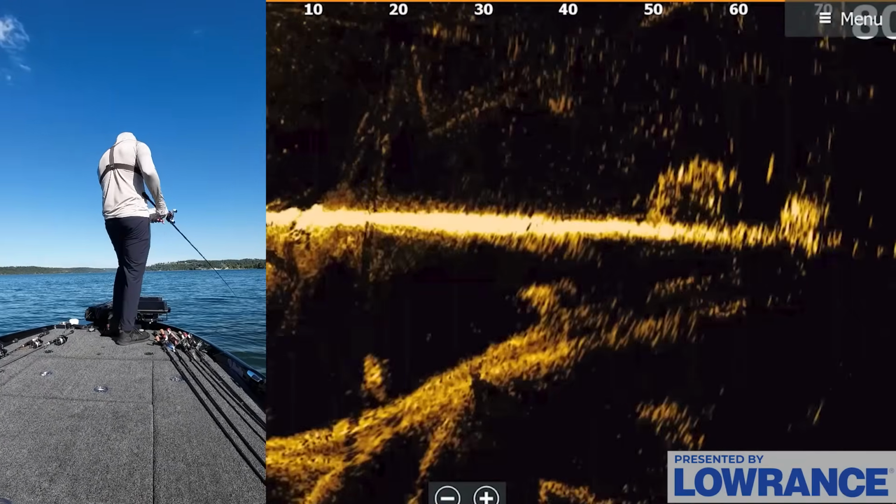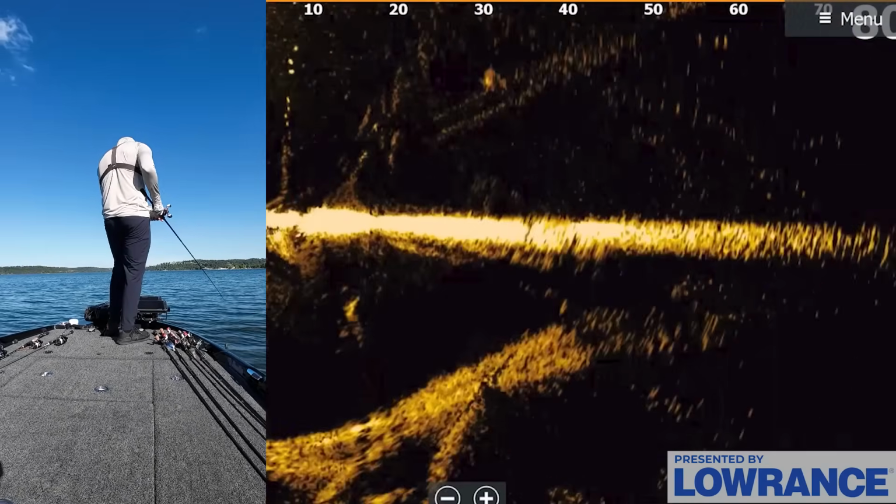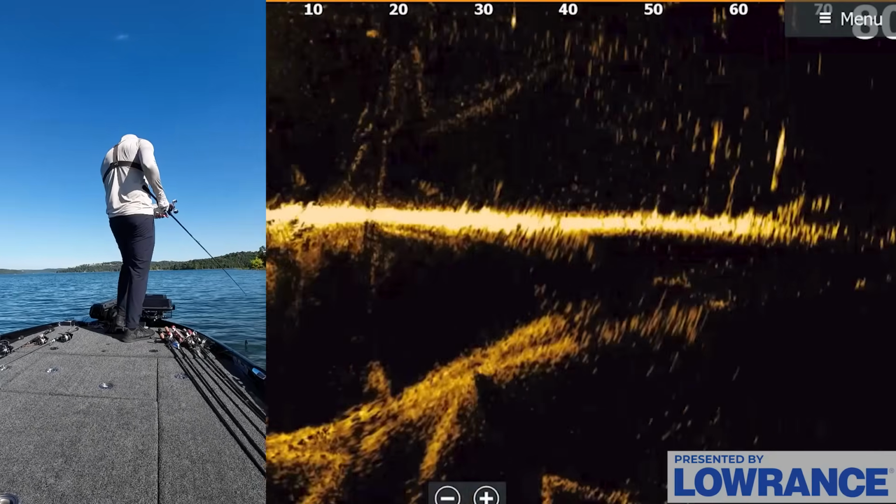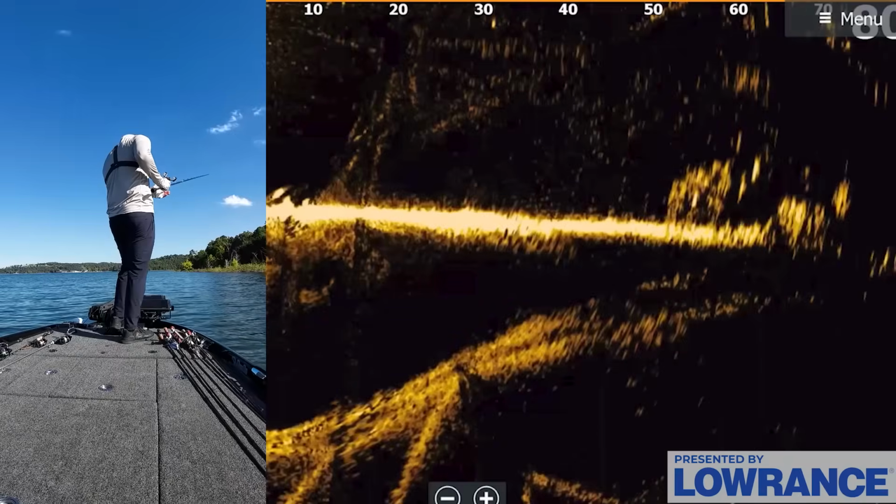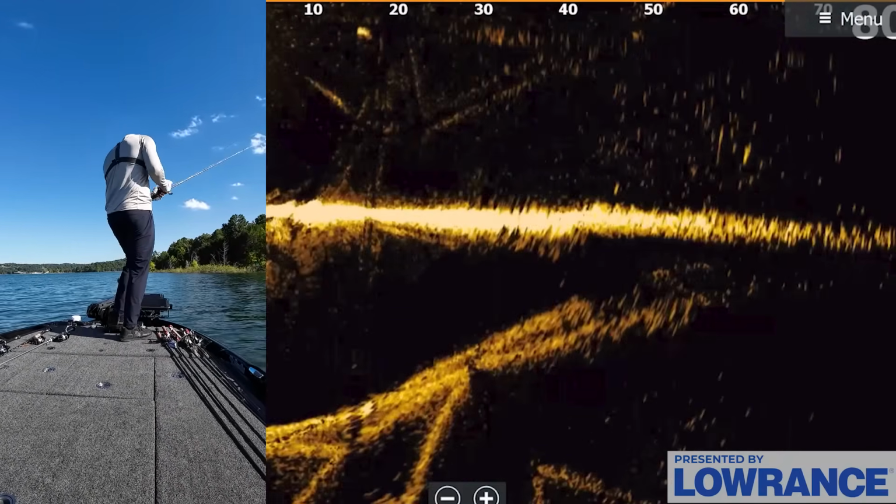And right in this area in here, there's like grass and stuff up there. There's like gar swimming around. There's all kinds of craziness. I don't know exactly what's happening up on top of that deal, but again, trying to just get that jig in and around the area where these fish are and then see how they're reacting.